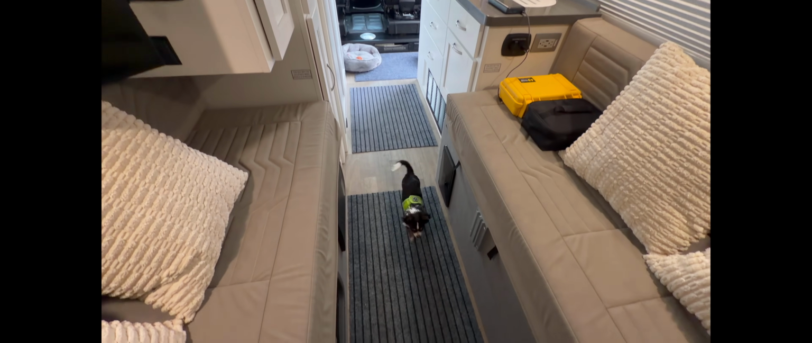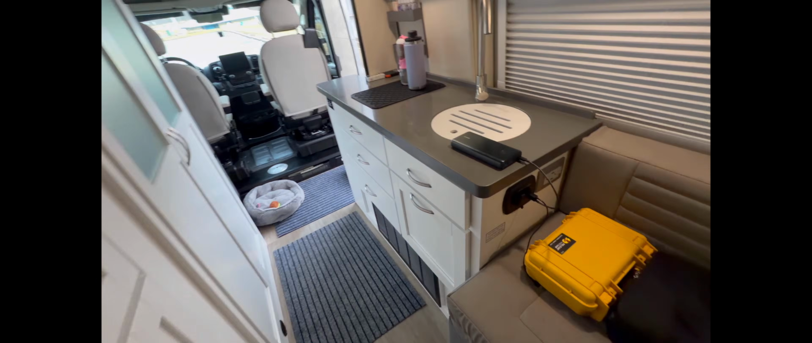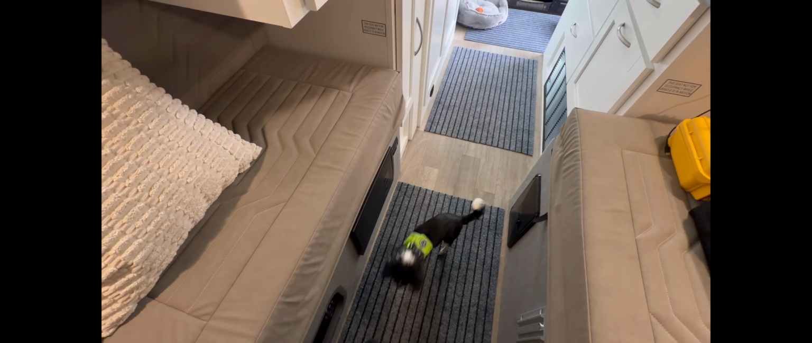Different, isn't it? Training Pickle. This is only the second time she's been in the RV, so she's a little nervous. That's to be expected. Trying to train her what she's allowed to do, what she ain't allowed to do. She's checking everything out.